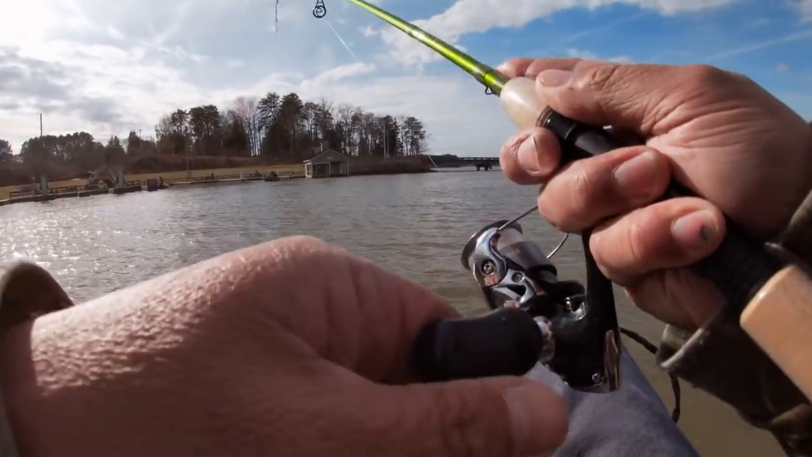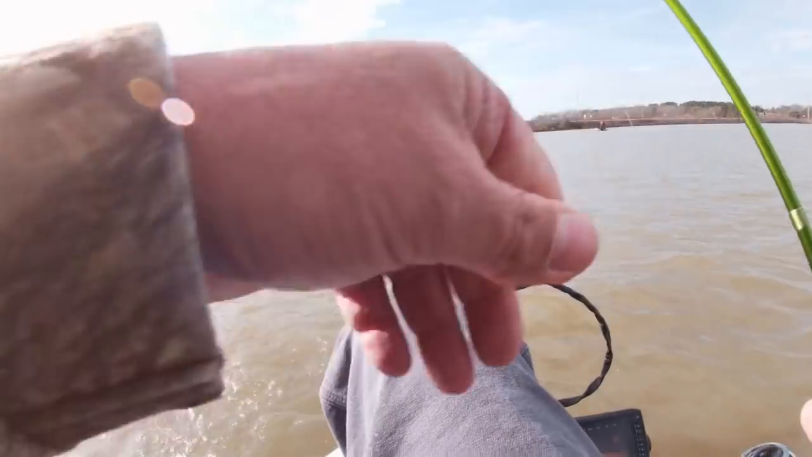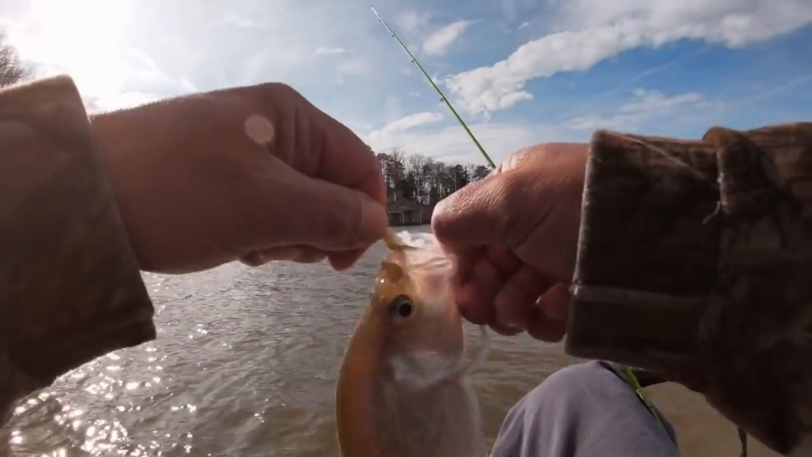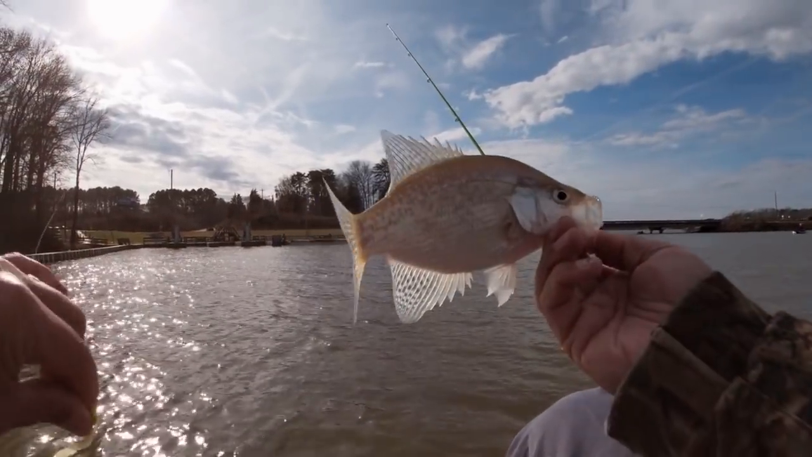Boom. Just a slow presentation. That lure looks like it's falling. Boom. Decent little crappie.